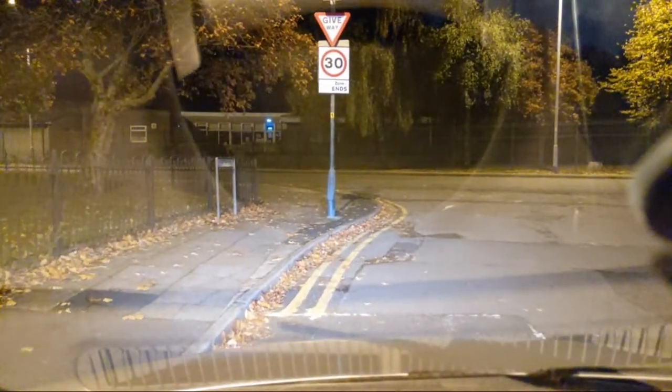Boom. Guess what? You have to guess. I'm just going to tell you. Well, apart from this road being incredibly busy. She doesn't want to guess what was, by the way. What was? What?